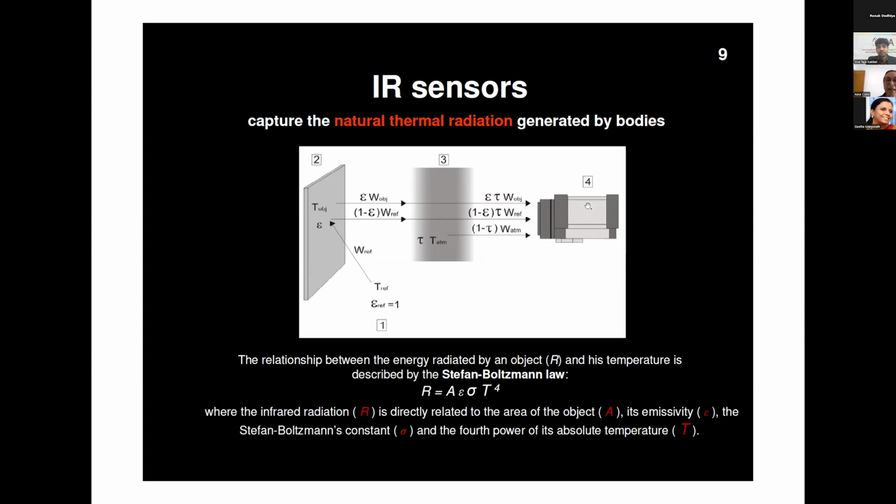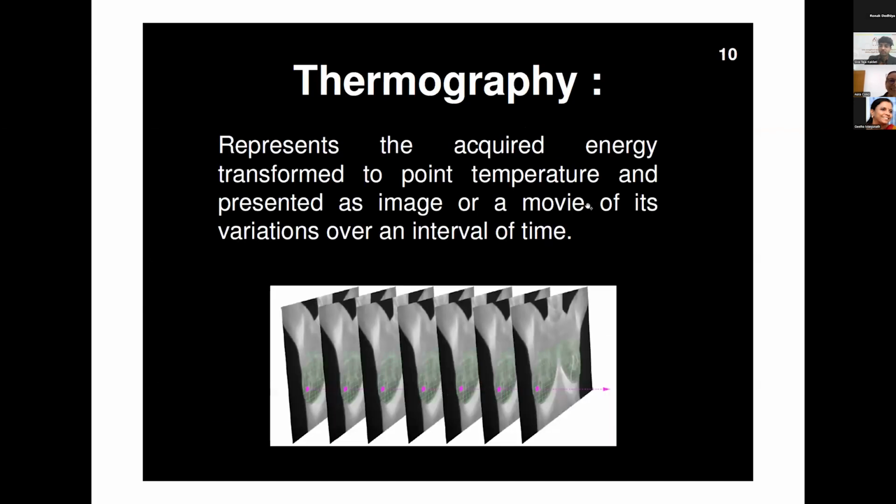You have to consider some special elements in this travel, not only to transform the radiation into temperature, which has some complications, but it's an equation, and by introducing factors like the emissivity of the environment and other details of the environment and the surface, it is possible to find the temperature. Okay, slide 10.